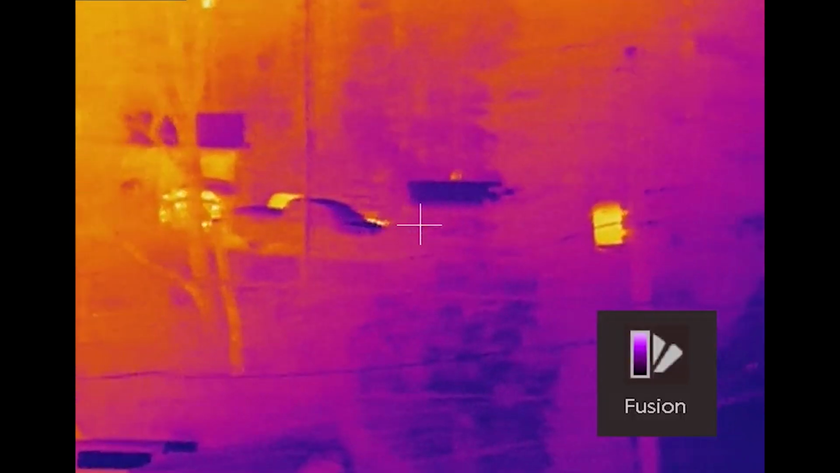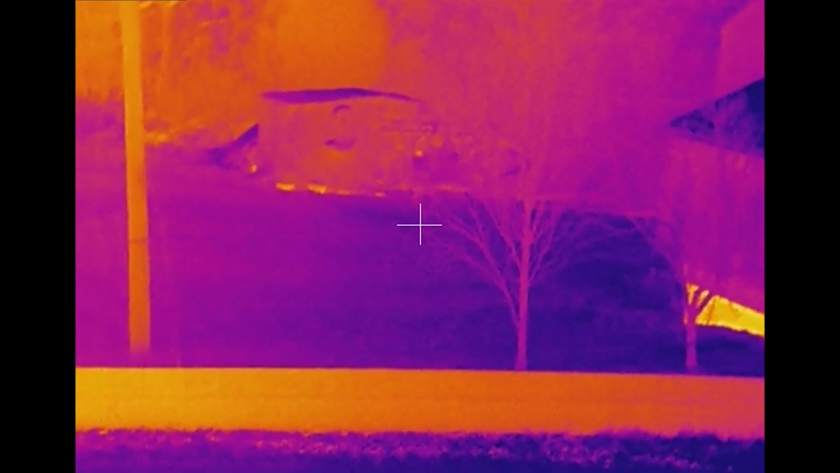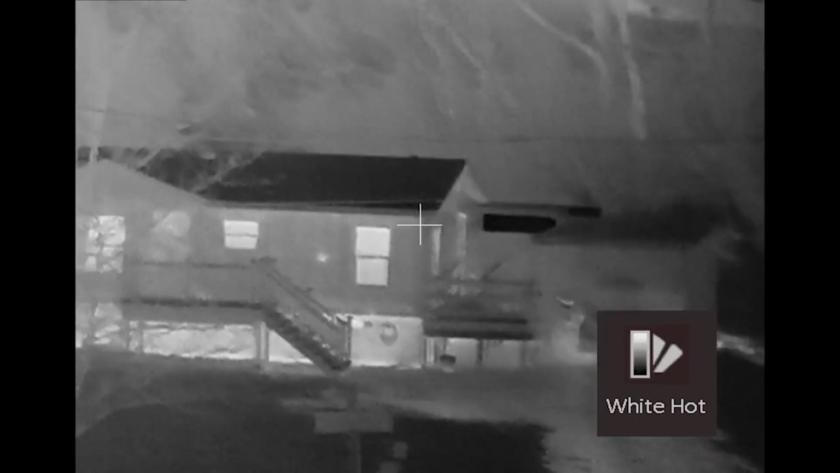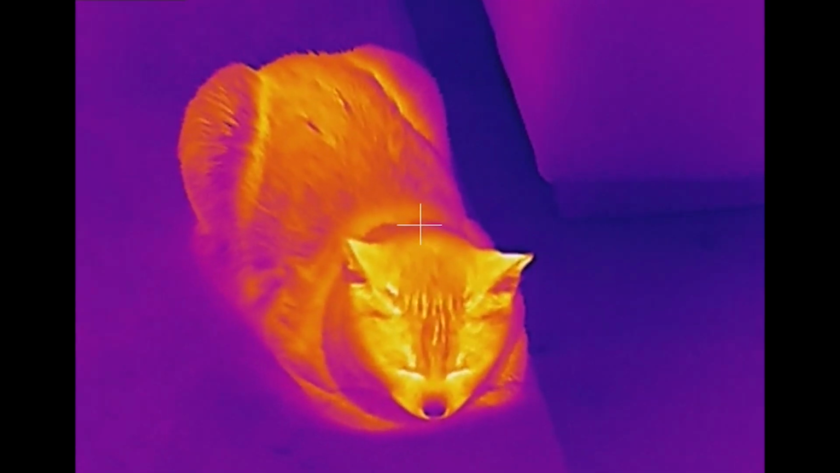You have different modes you can choose from: white hot, black hot, fusion, rainbow mode. There's also red hot as well, which is very similar to the white hot, but for the really hot stuff, it turns red, like dark, evil red. Honestly, though, after trying different modes, the fusion mode with all the different colors is really cool. But as far as practicality goes, I felt that just keeping white hot was the easiest way to pick out targets, honestly.